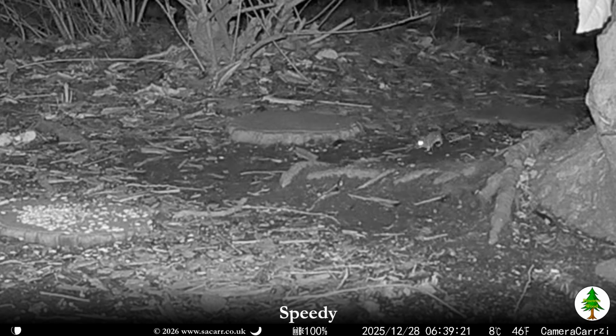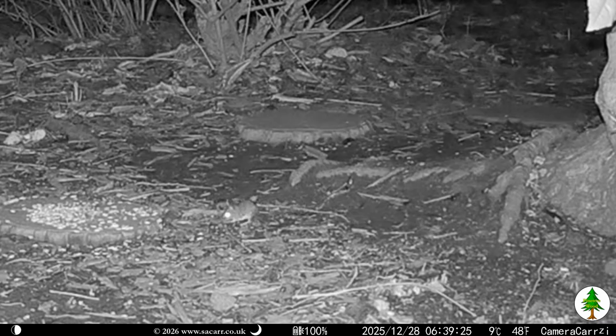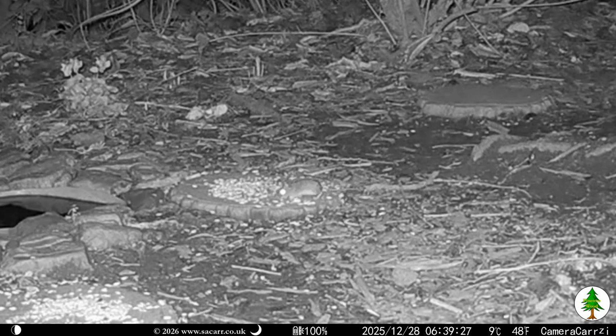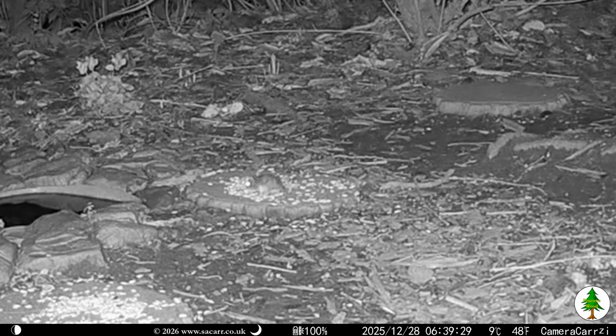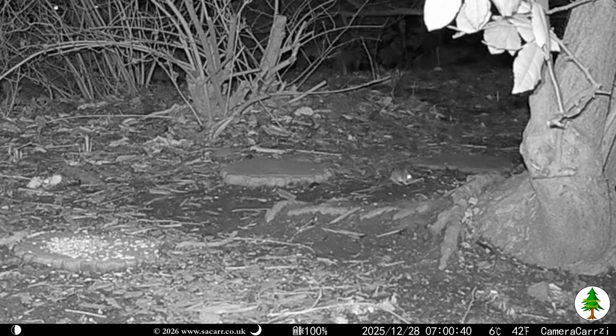All was quiet on the 28th until 6:40 a.m, when Speedy turned up from the direction where I suspect the nest is. He made multiple visits to the seed piles over the next 35 minutes.